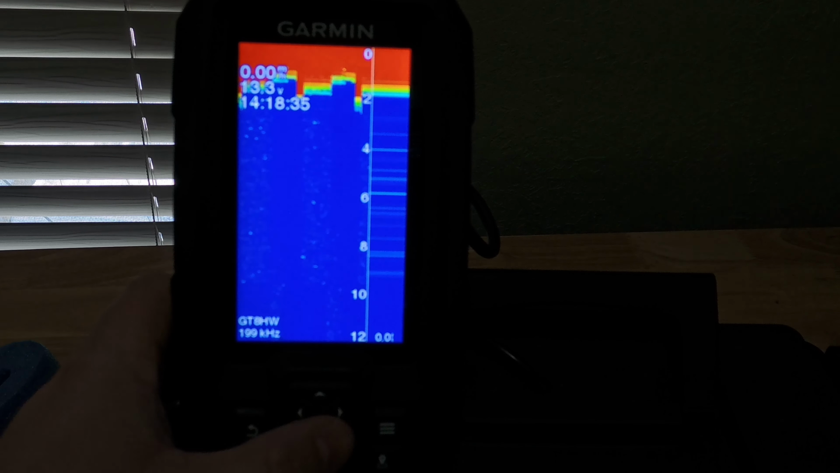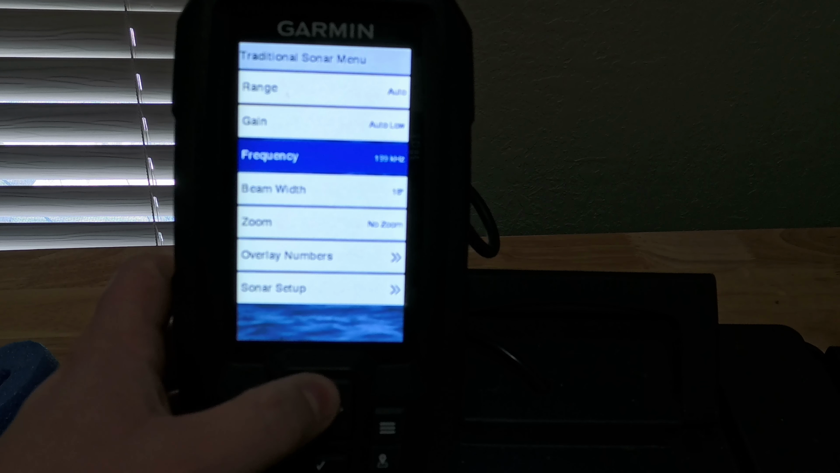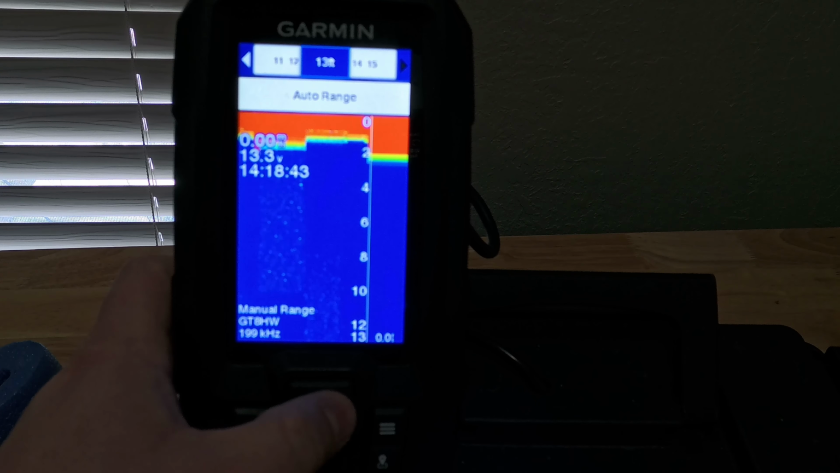What I do like about this unit is that although it is a small unit, it is pretty mighty. Like I said, you can pick what your range is in it. You can also go down here to gain, and you can either have it auto setting high, medium, low, but you can also really fine tune it as well, depending on what kind of waters you're fishing in, especially for ice fishing.